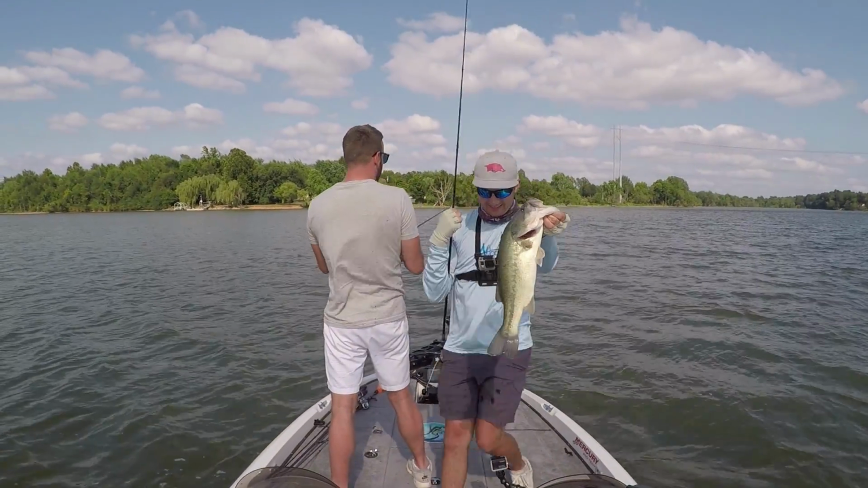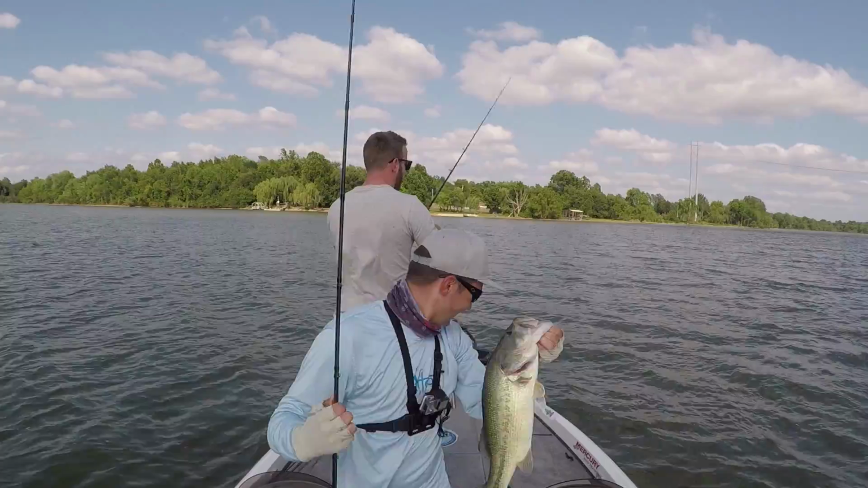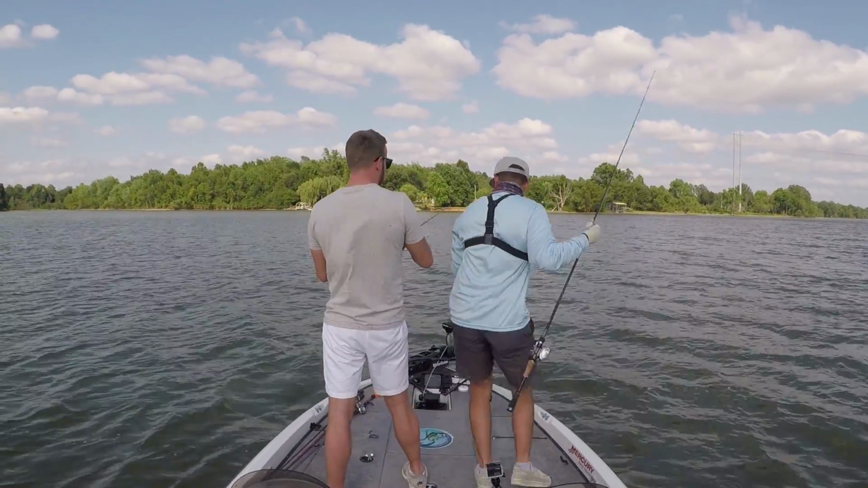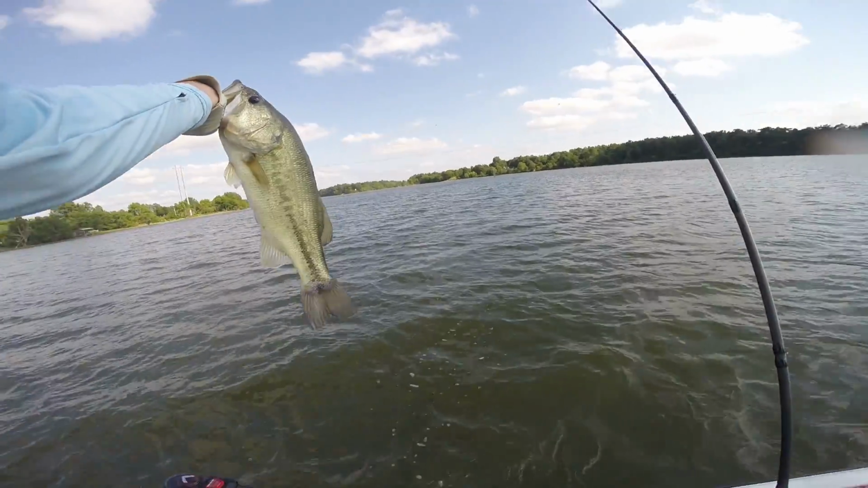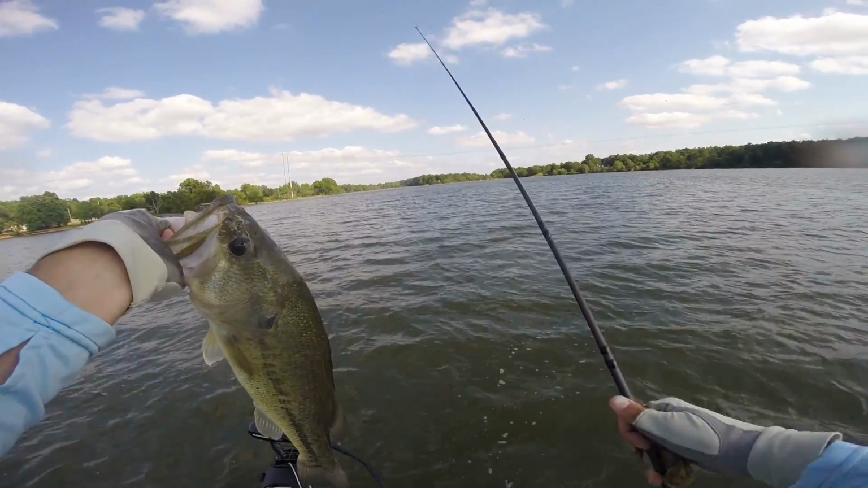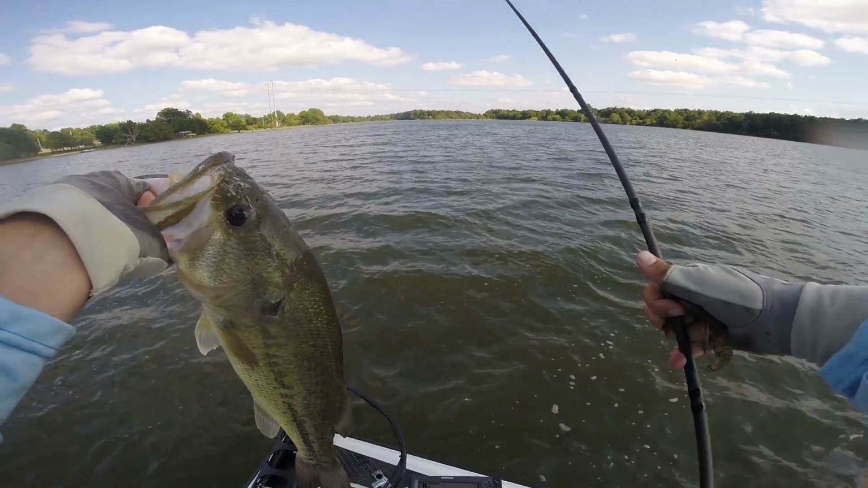Look at that thing. Let's get that close to the camera. Look at that. That's a stud. Woo! Let's get back on the spot. We're again just fishing here off this road bed and making that same cast on the corner of this road bed.